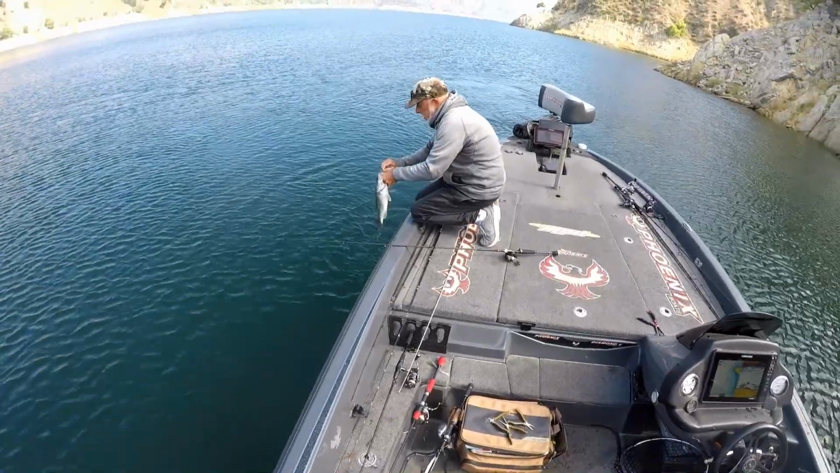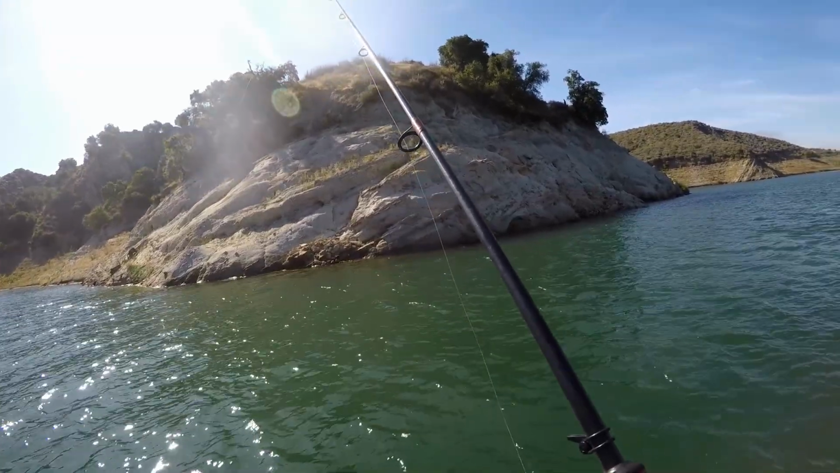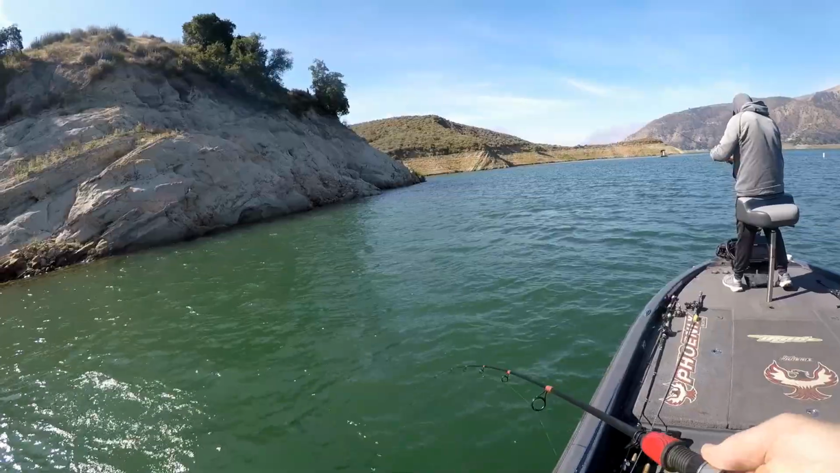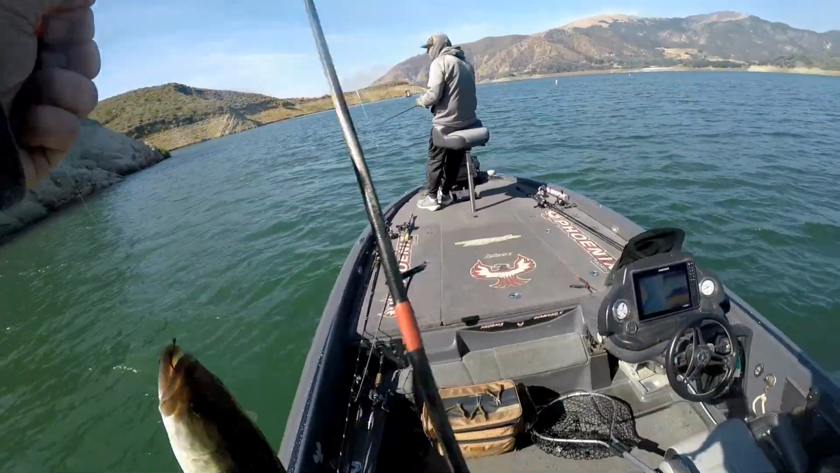Yep, these are just better looking fish. Well, first cast. Not real big though. Oh, you stinker. They always spit my bait as I lift them out of the water.